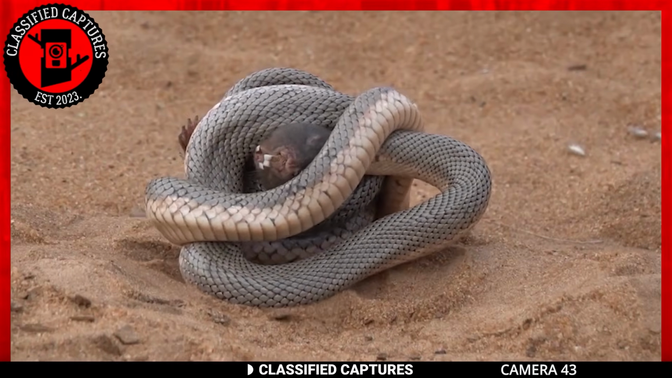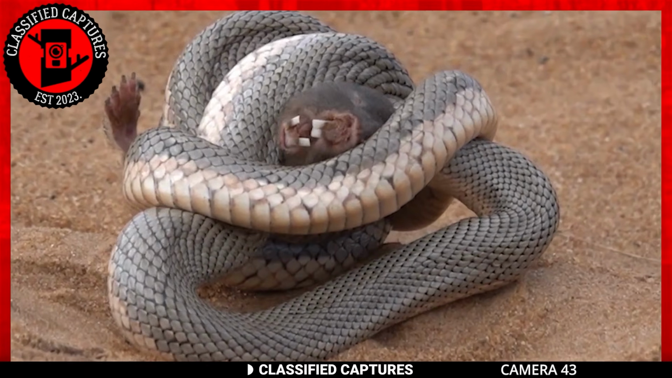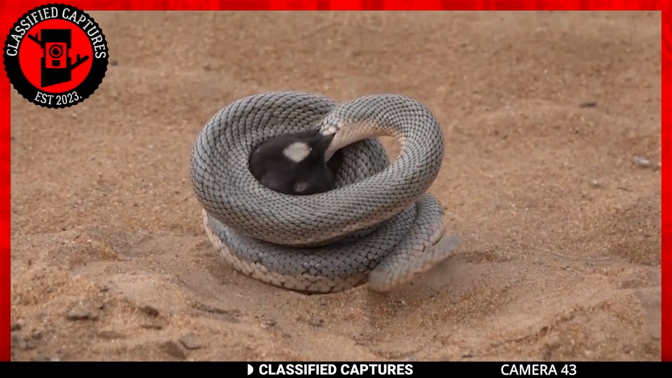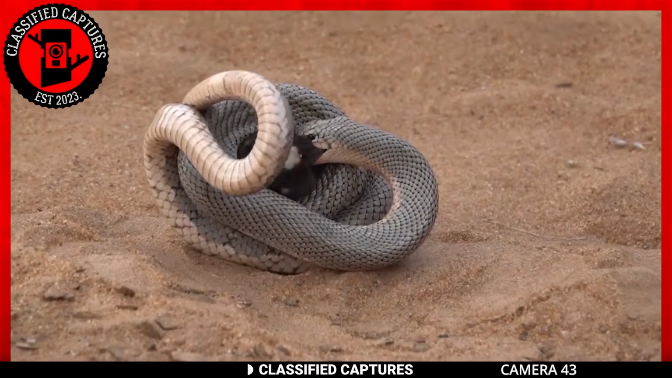Does this make your skin crawl? Well, for this mole rat, that's the least of its worries. It's literally seconds away from meeting its creator. Imagine going out on a stroll and coming across something like this. Well, unfortunately, this is something that happens more often than we would like to admit.